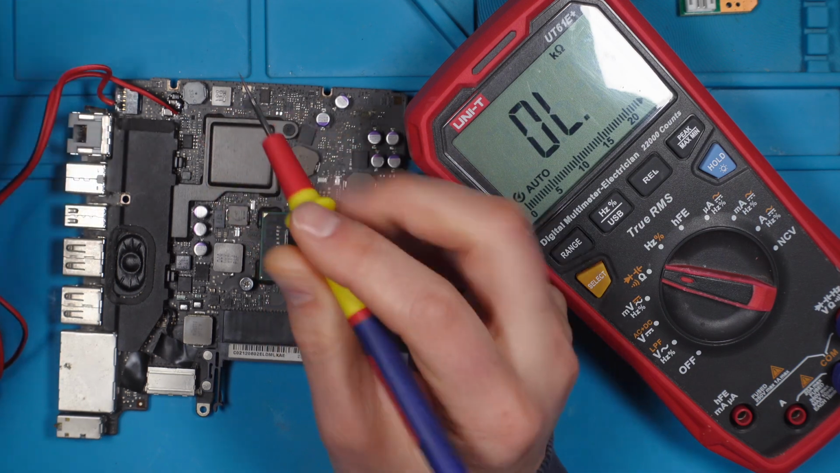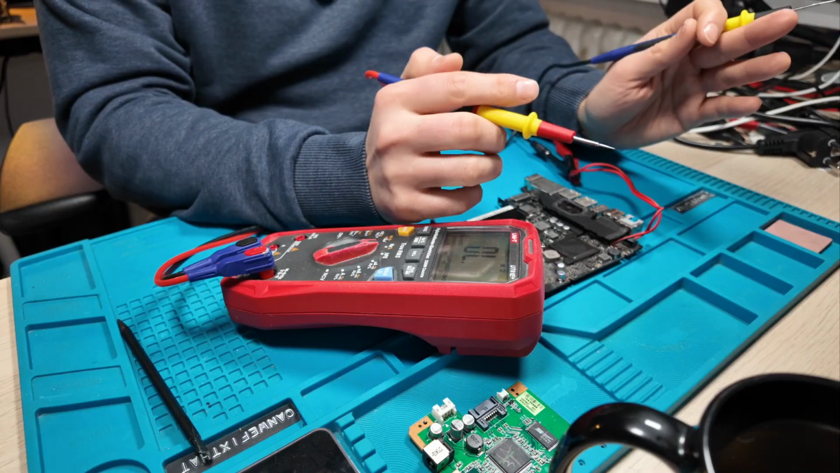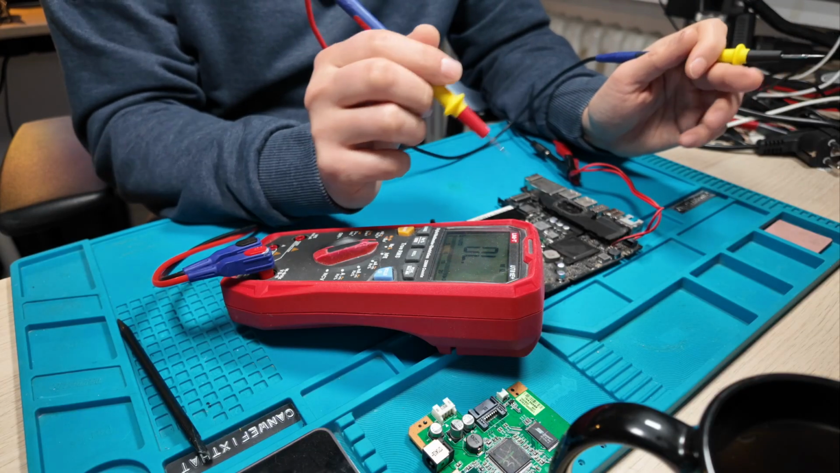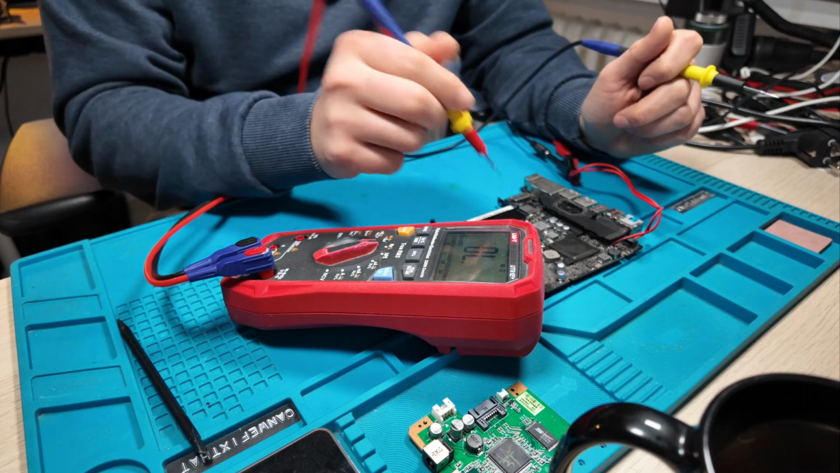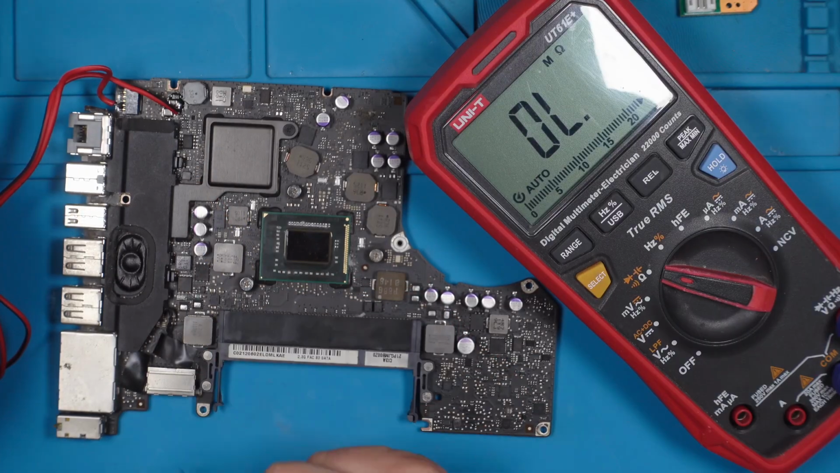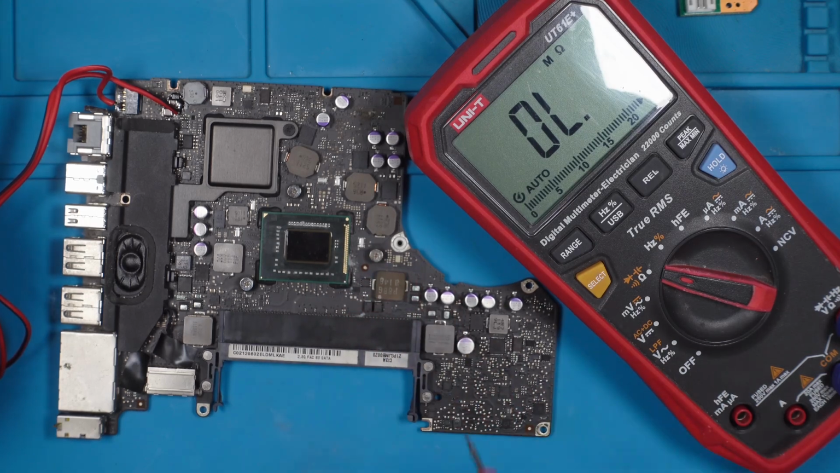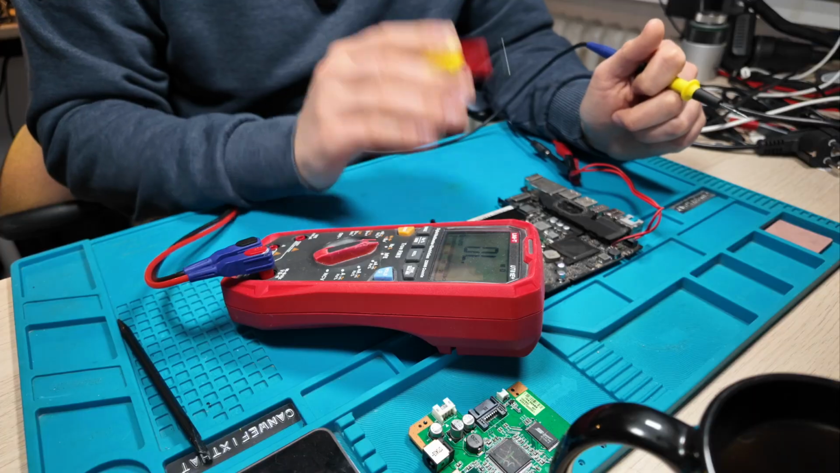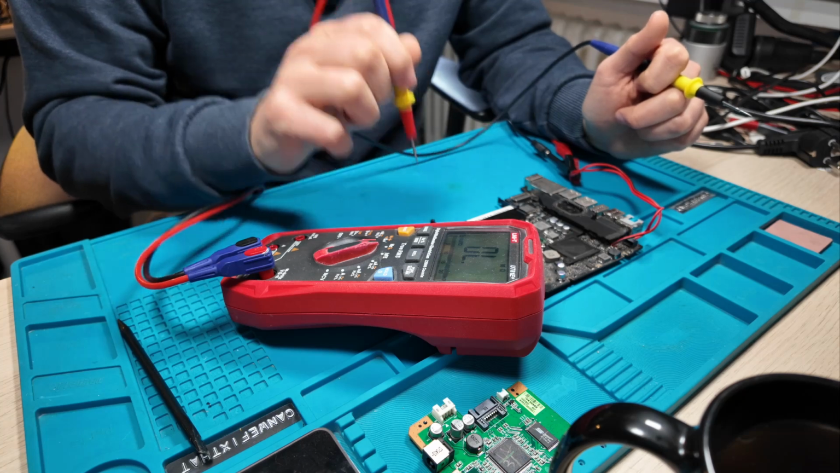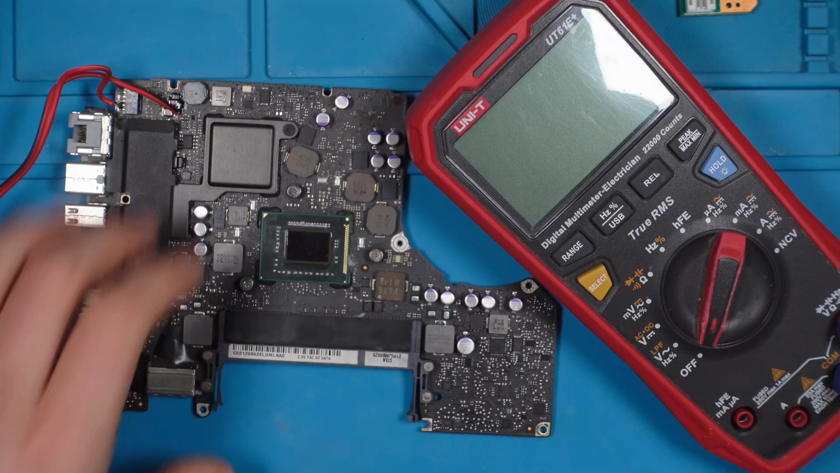This means you're not able to determine if there is a short on the motherboard in this example by just checking the input side. Sometimes there are just sub areas where the problem occurs, and that's where the thermal imaging camera shines and can pinpoint you in the right direction. So this was the easy part. The hardest thing was indeed the error. Now let's have a look at the other board.